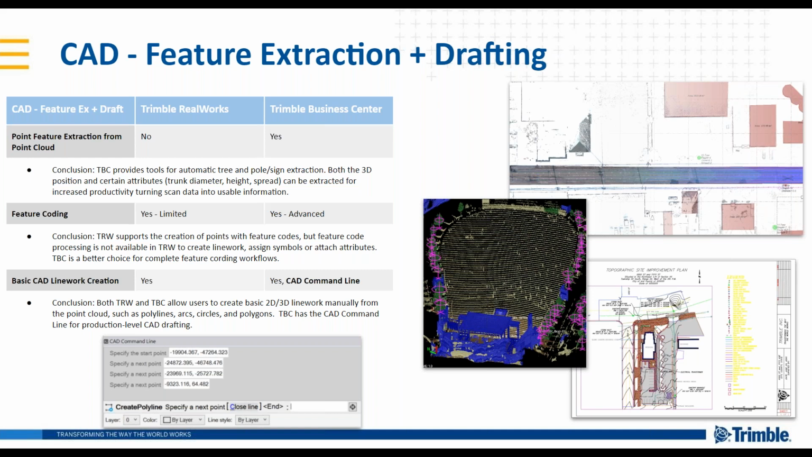I love the screenshot there. I actually collected that with the black background there. That's Red Rocks Amphitheater in Morrison, Colorado, just outside of Trimble's offices here. And this was collected before with a TX8 before TBC even started to support the TX8.